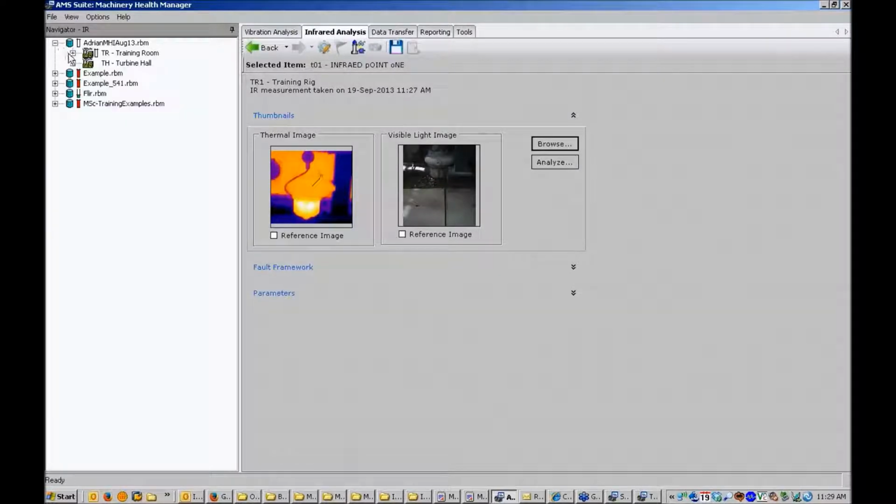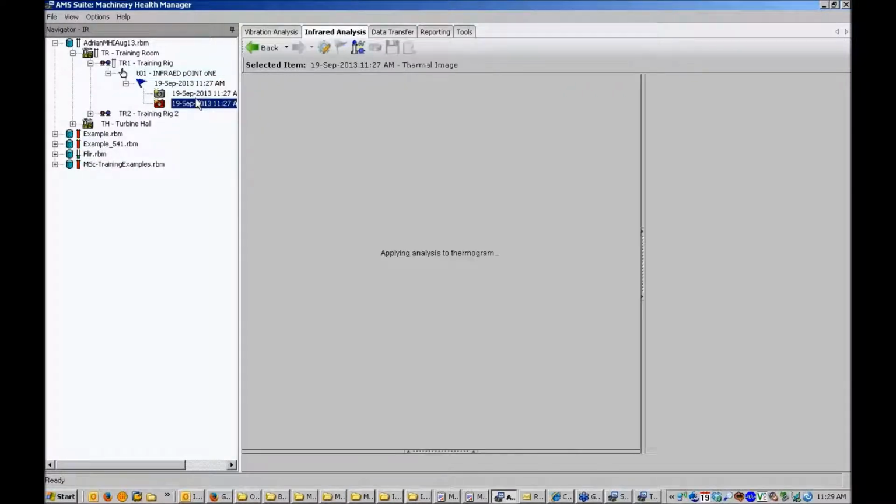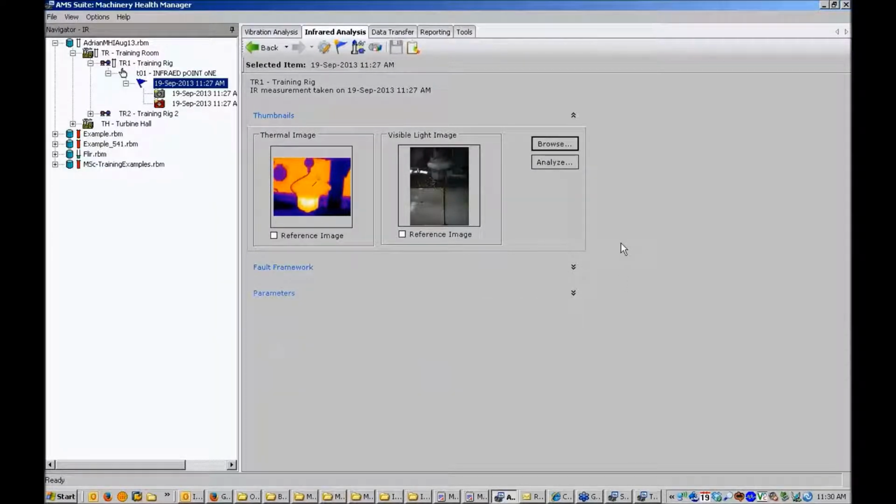Now I'll just refresh my tree so you can see that they have now appeared against the measurement point. So there's my measurement point. I have now an infrared image and a visible image, and I'll go to the event level so I can see this screen. Now one of the things you might choose to do at this point is to add some parameters. This is optional, but things like wind speed, ambient temperature, etc. I'll keep that brief and skip over that. So once our images are in, the next step would be to go and analyze those images.